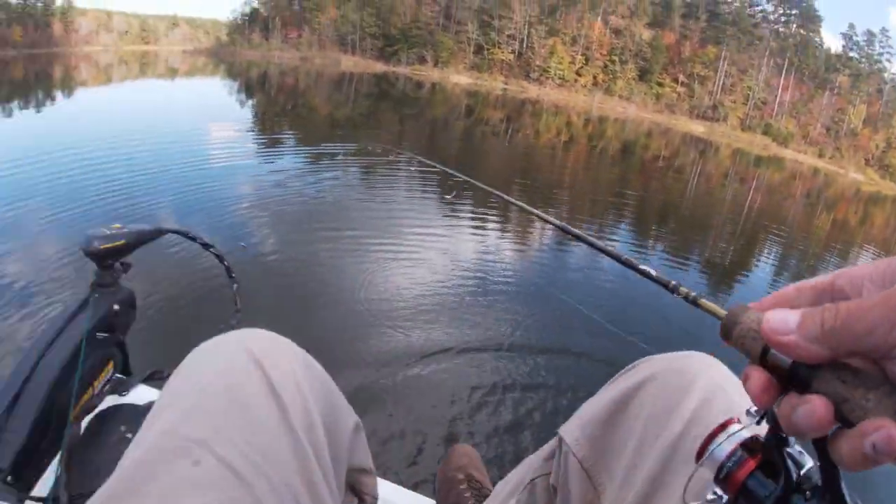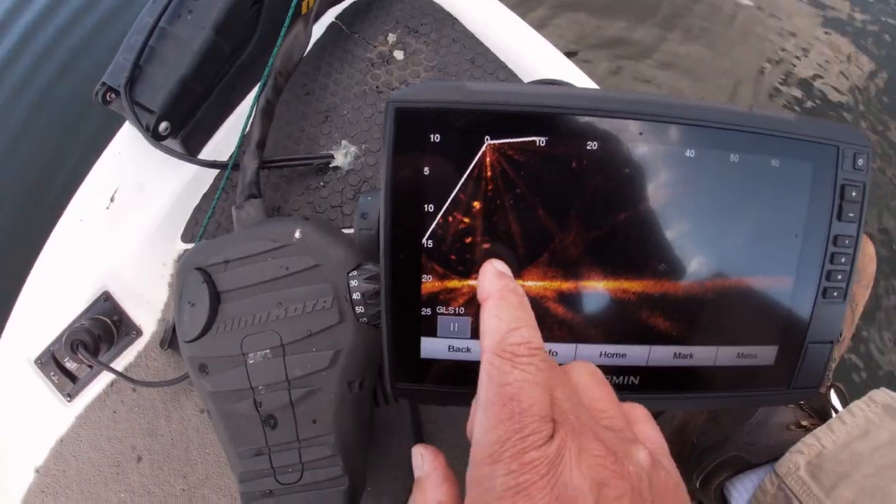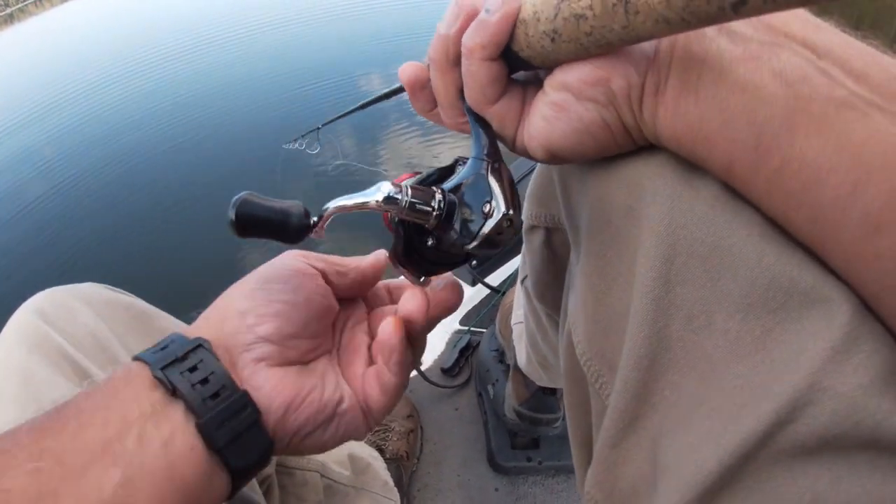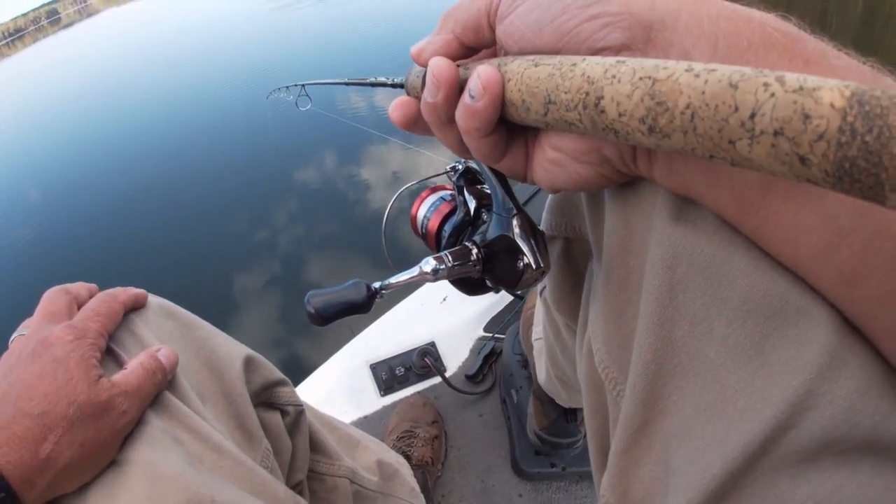Now let's show you how many bass is down there. All of that is bass. They're right up under the boat. I'm gonna drop straight back down there again. They moved a little bit. See if we can find them.